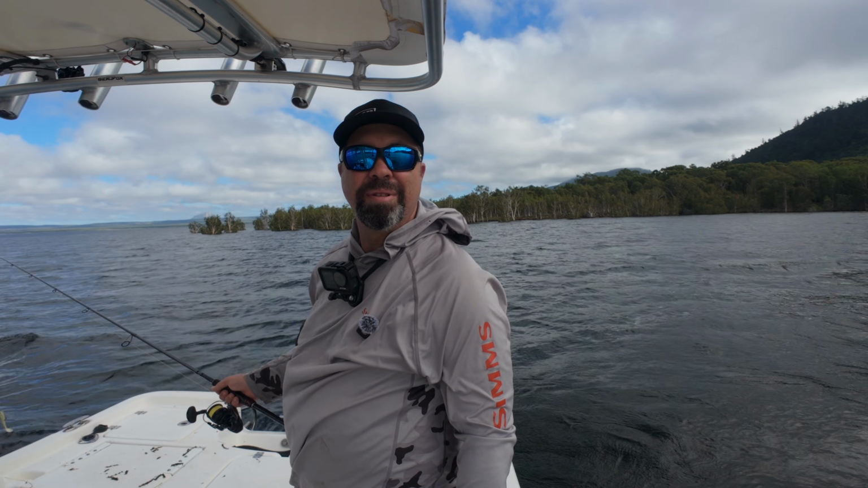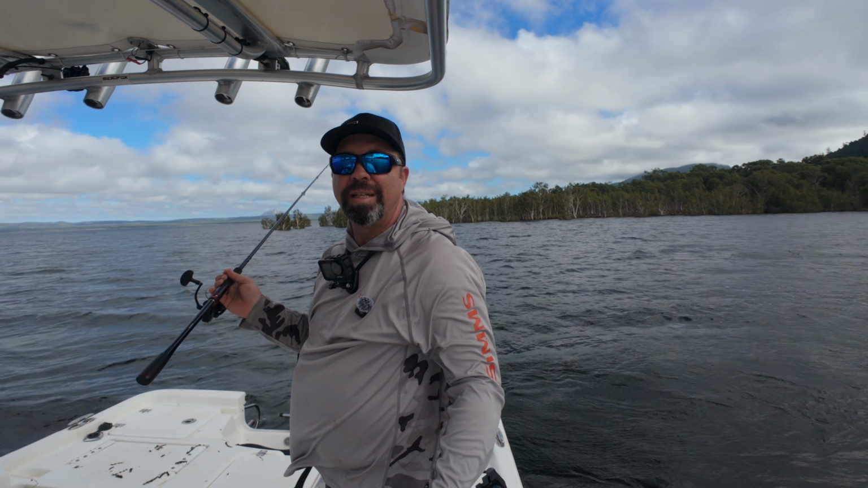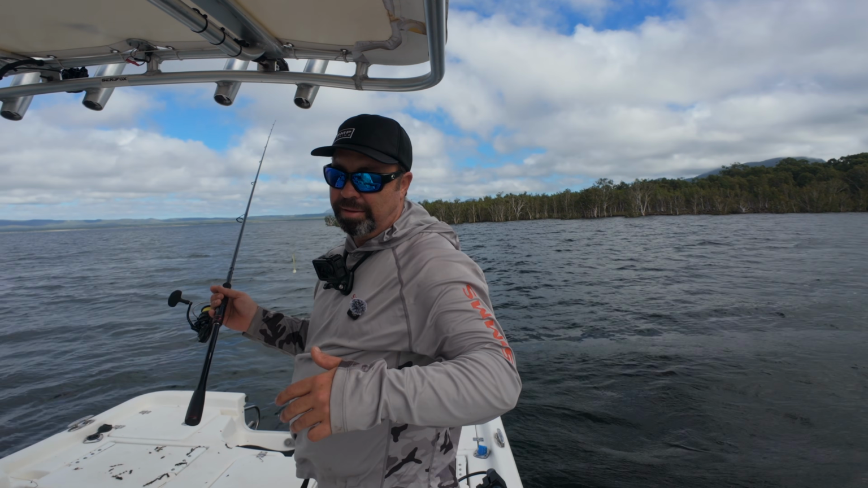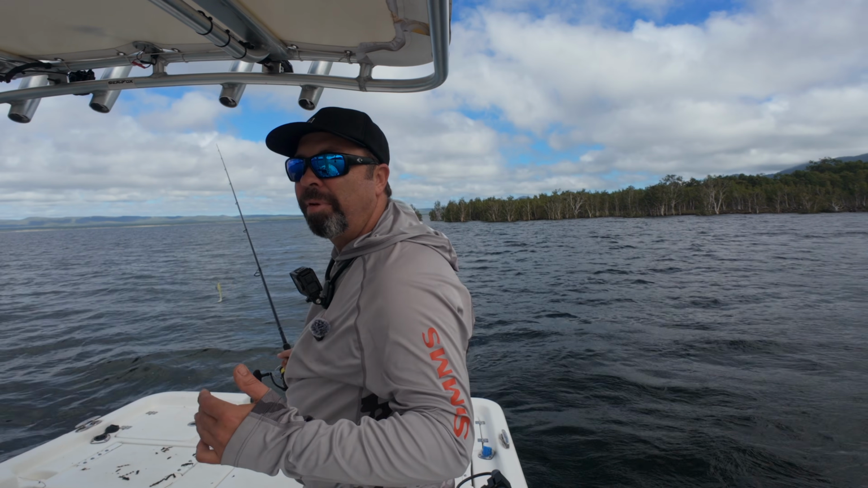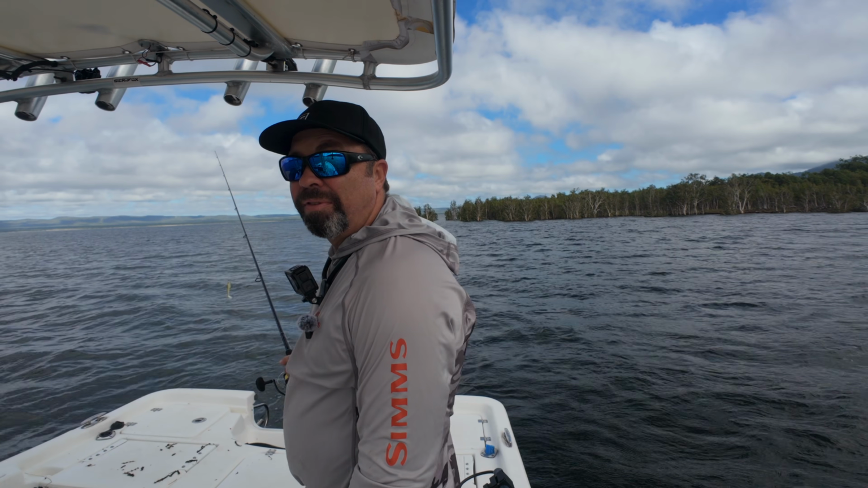All right, so this wind really has picked up now, so what we're going to do, you can see in the background there's a nice little point there, so we've hit spot lock. We're still out in about 9.5 metres of water, but just in here there should be a weed bed. So we'll hit spot lock, we'll pepper it for a bit, and then we may drift in another 10 metres and do it again, but there should be a couple of fish in here, I reckon.